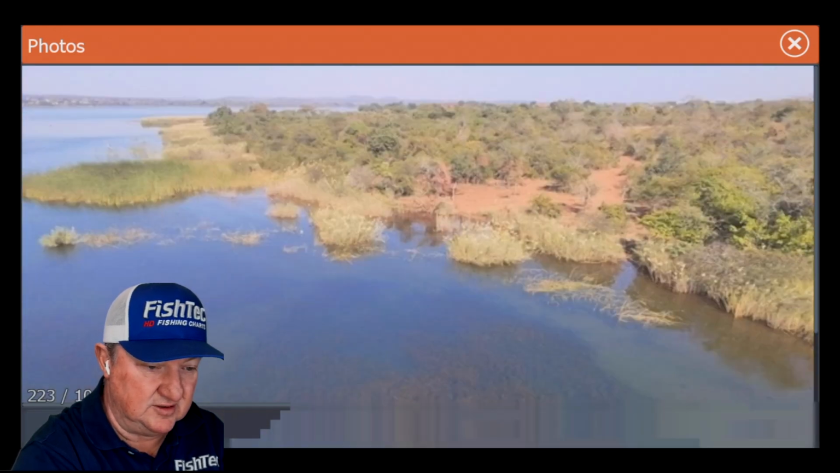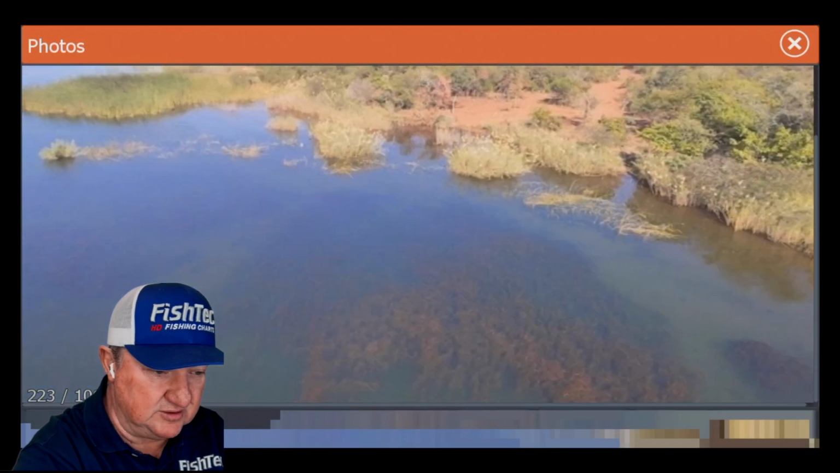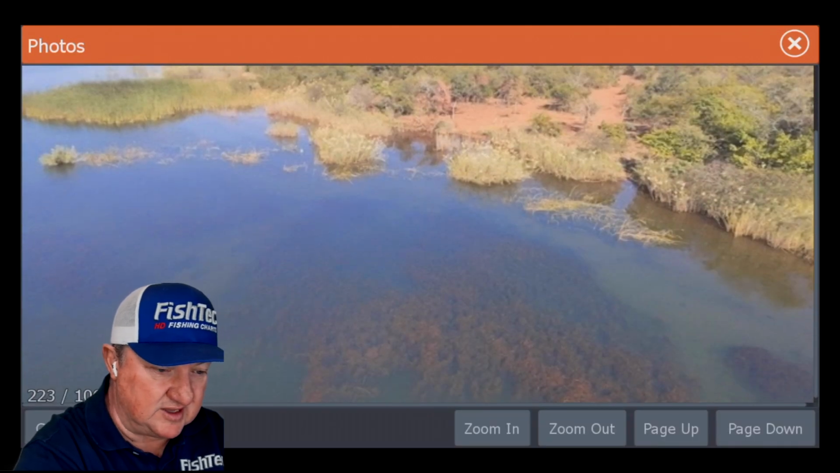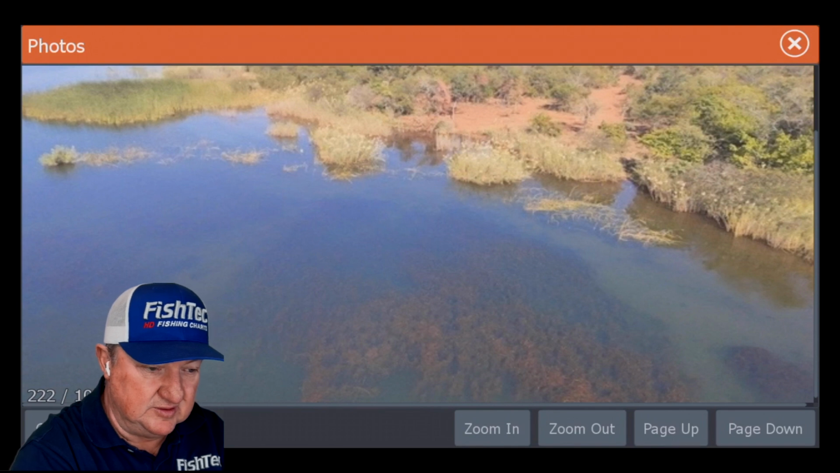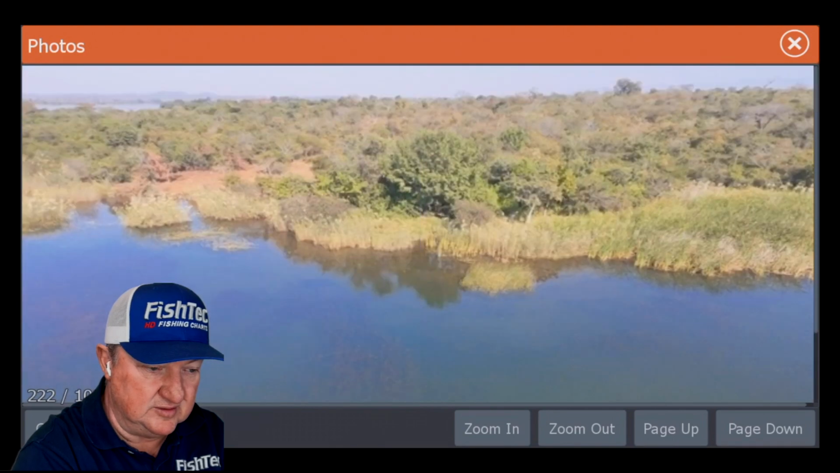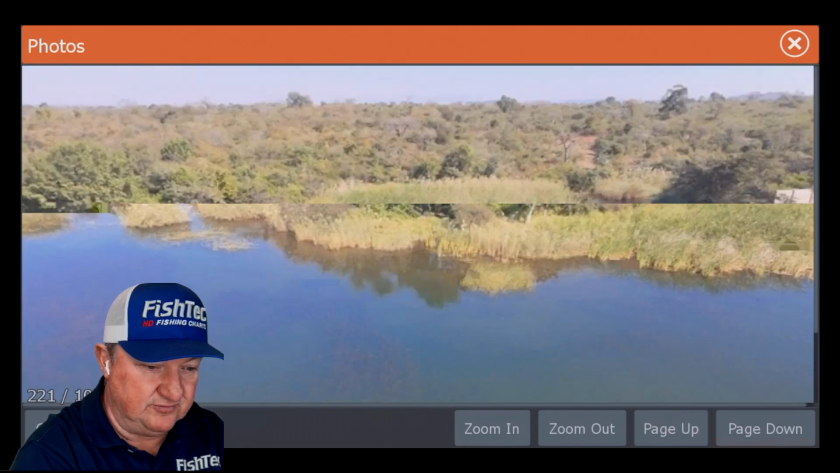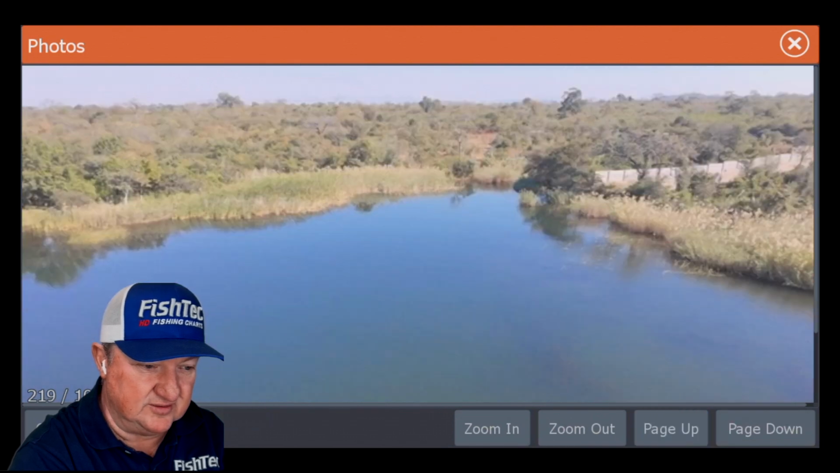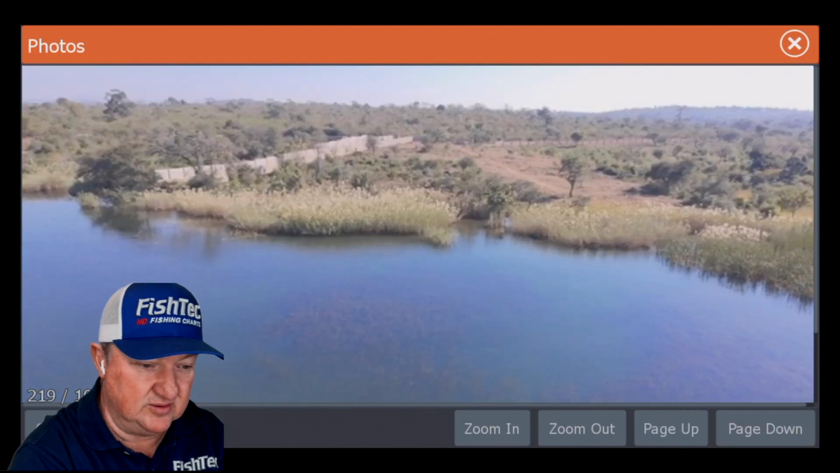As you can see, there you can start to see what I'm talking about. Can you see those little patches? Can you see where there's gaps in the weeds? Sometimes you've just got to catch it right with the reflection on the day and the angle that was taken.